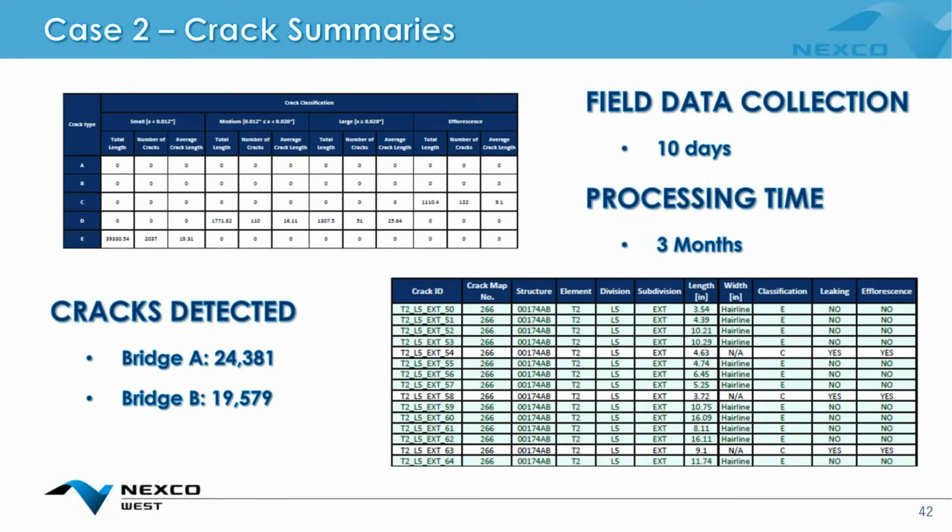And the crack summaries were essentially organized in summary sheets by crack ID, the structure name, the element, the division. So despite the complex nature of the bridge, they were all organized into comprehensible sections.